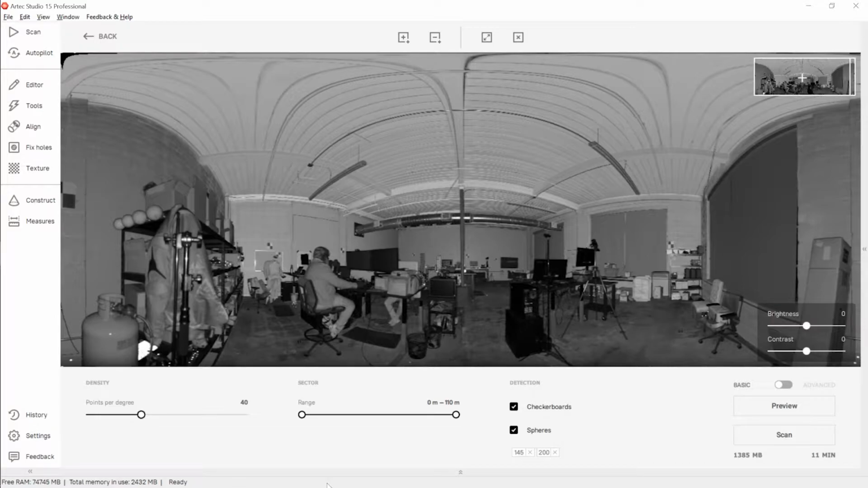Default, it's at 40. Unique to Artec Studio, you can control the range at which this scanner is going to capture data. So if we hover our mouse over this grayscale image at each of these points, we can get an idea of what range we're looking at. So this far wall we're looking at here is about 11 meters away. Looking for the furthest thing I can find. It looks like nothing's really much further than 12.